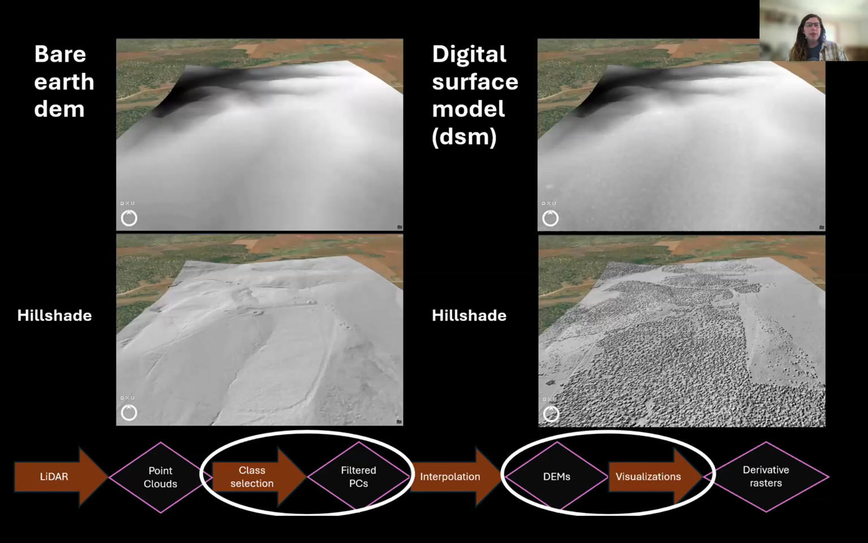When we talk about digital elevation models, we can divide them into different types. Many archaeologists talk about bare earth digital elevation models. In that situation, we have mathematically subtracted or removed all of the vegetation from the surface of the earth so that we're left with only the ground. I have an example of that on the left-hand side of the screen, with the digital elevation model in the upper left and a hillshade rendering of that model down below.